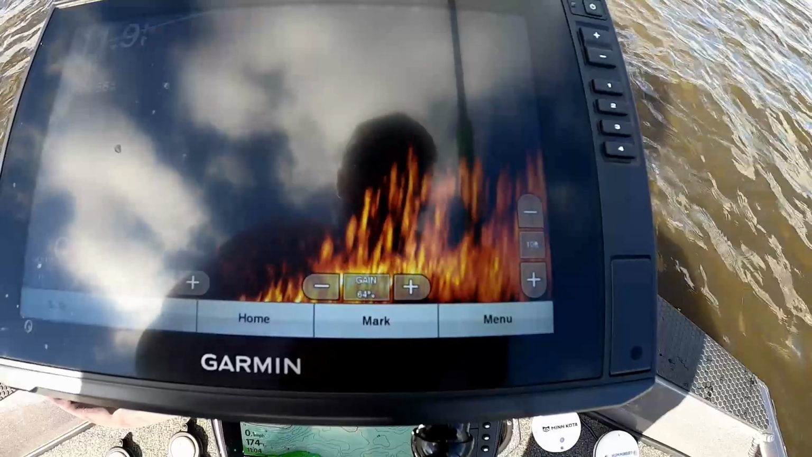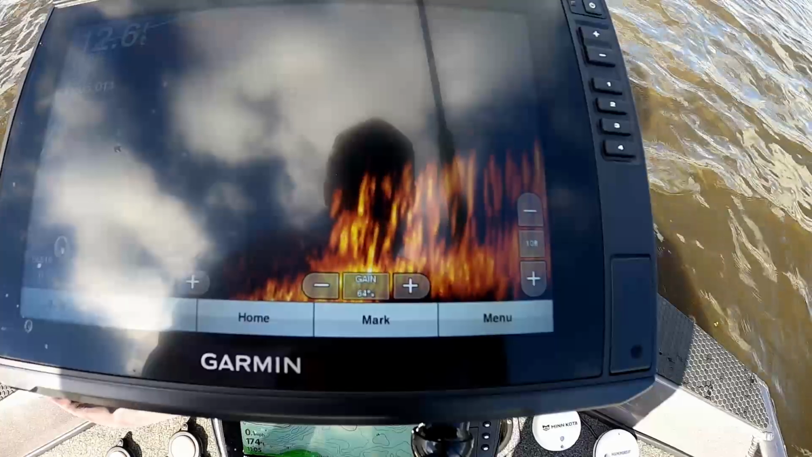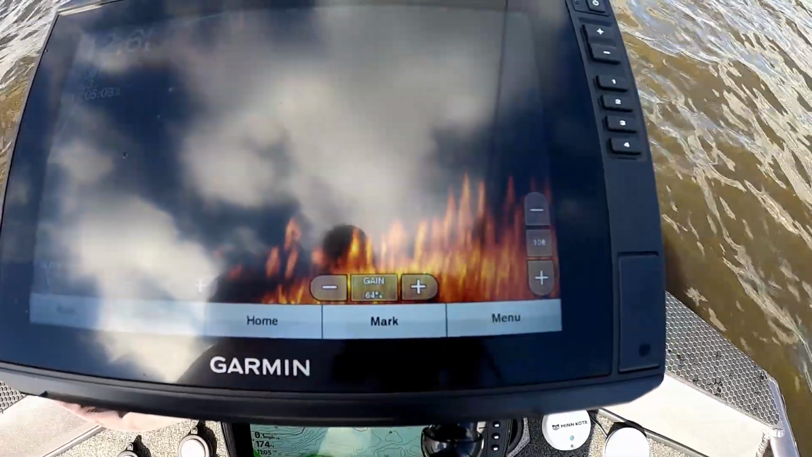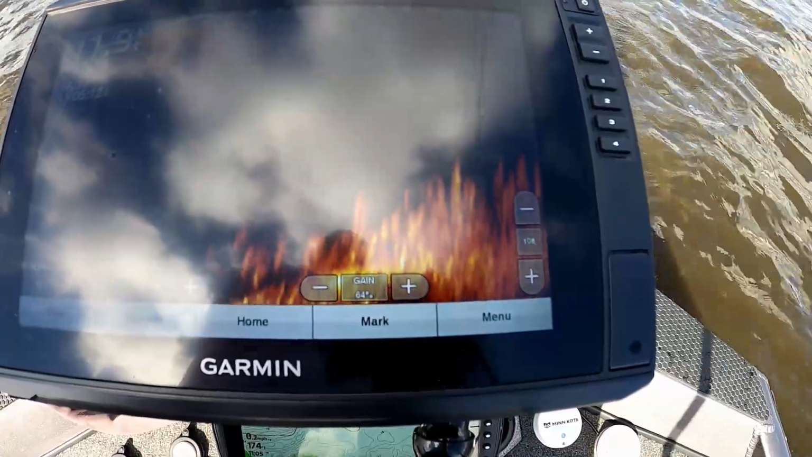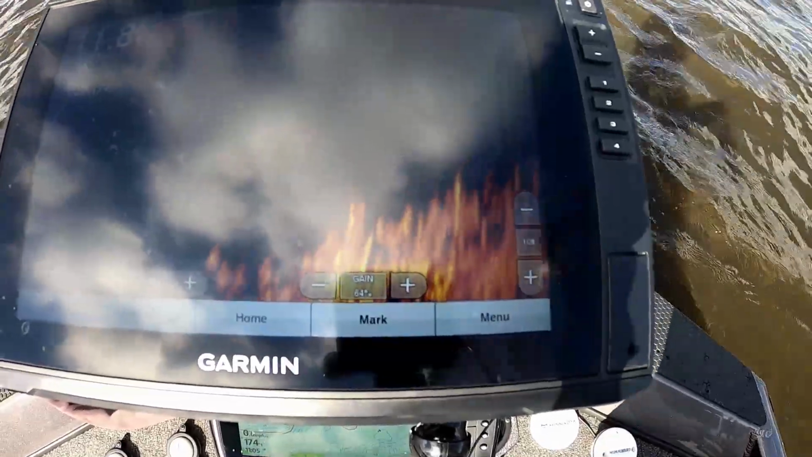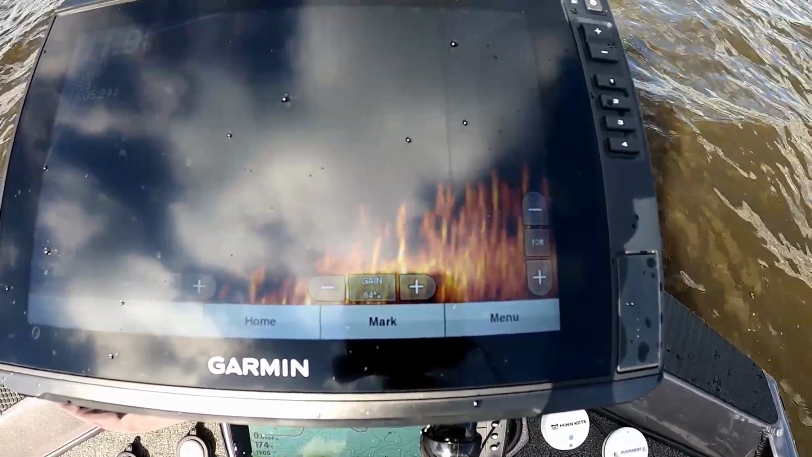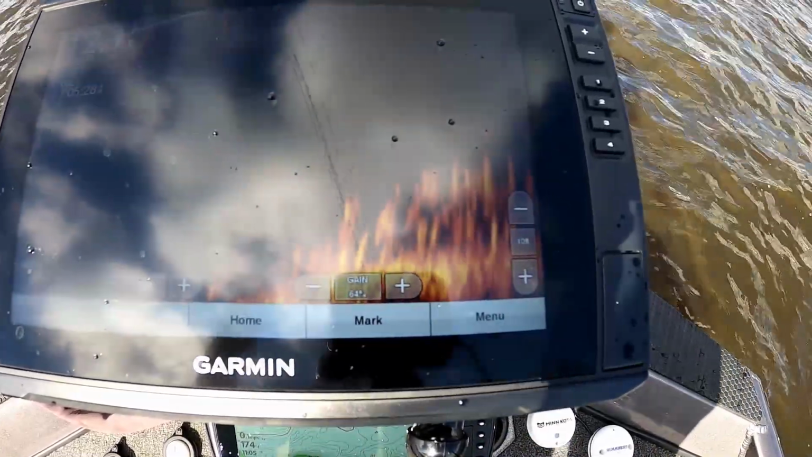Oh, there it is. I thought I got a glimpse of it. See the fish coming out. There it is. Oh, there he is, guys. Feels like a good fish too. Oh yeah. Oh yeah, another stud crappie. Just another nice 1 3/4 fish.